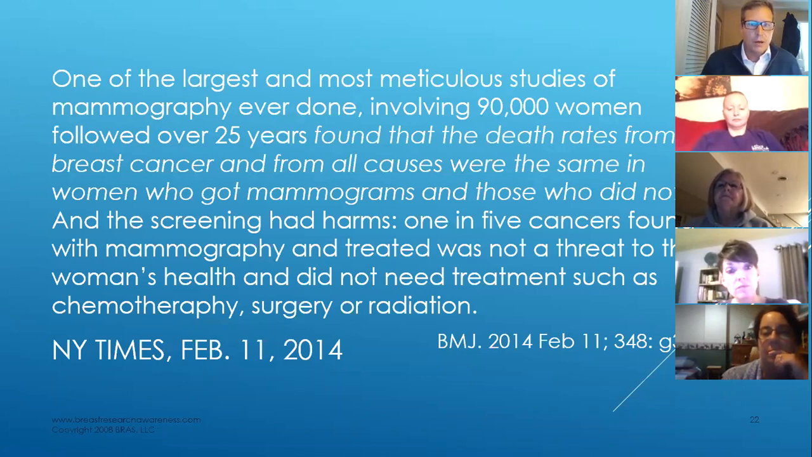However, the screening had harms. 1 in 5 cancers found with mammography and treated was not a threat to the woman's health. You're not going to hear that on mainstream media, that there are types of breast cancer that will never become a problem. They're encapsulated, they're walled off. Of course, if you go poking it with a needle, it's going to spread. But that was not a threat to the woman's health. It did not need treatment such as chemotherapy, surgery, or radiation. Again, this is not Tree Hugger magazine. This is the New York Times, February 11th, quoting the British Medical Journal.